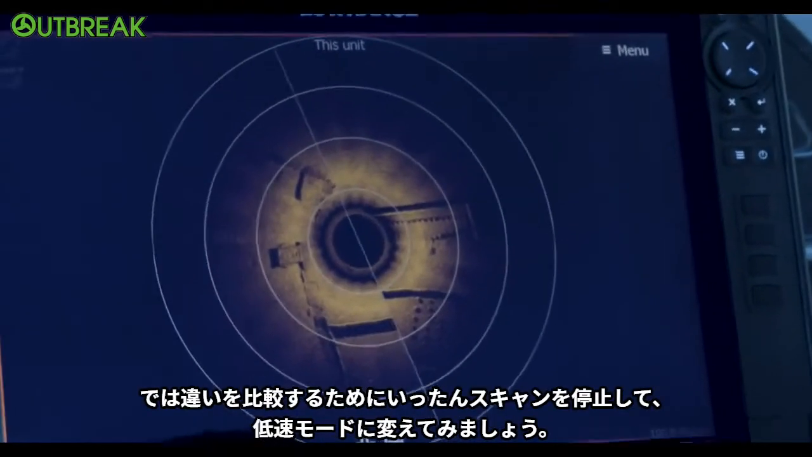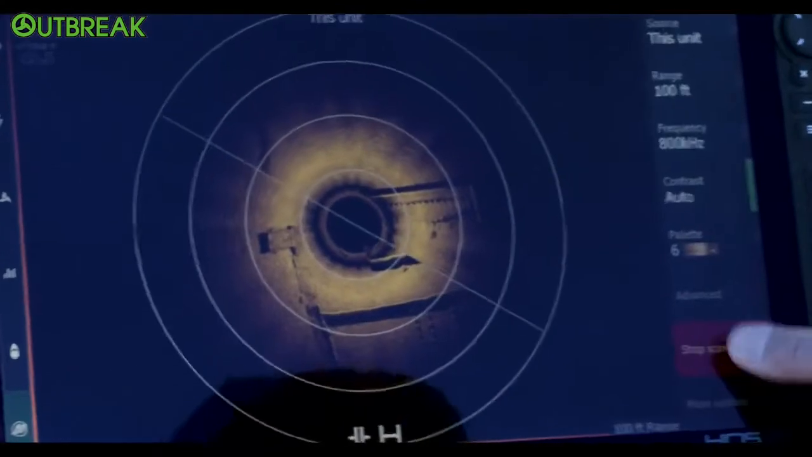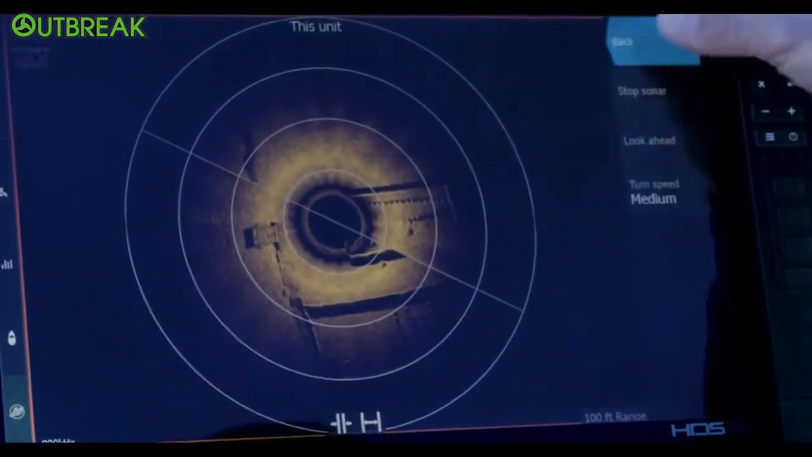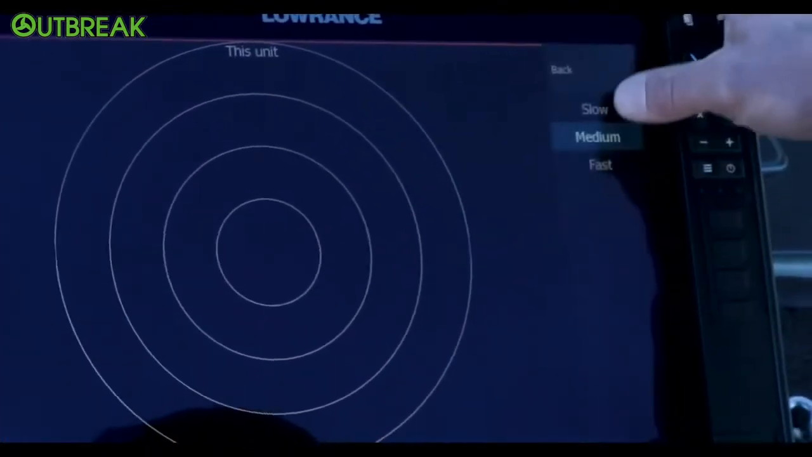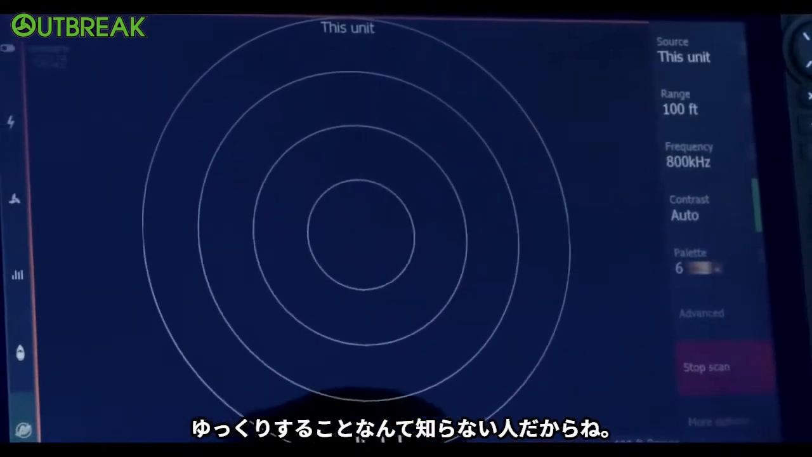Let's go ahead and look at the difference. Stop your scan real quick and let's put it in slow mode. Okay. Oh, you said slow. Yeah, slow. Sorry. That's all right. I'm not much of a slow guy. You've never done anything slow in your life.